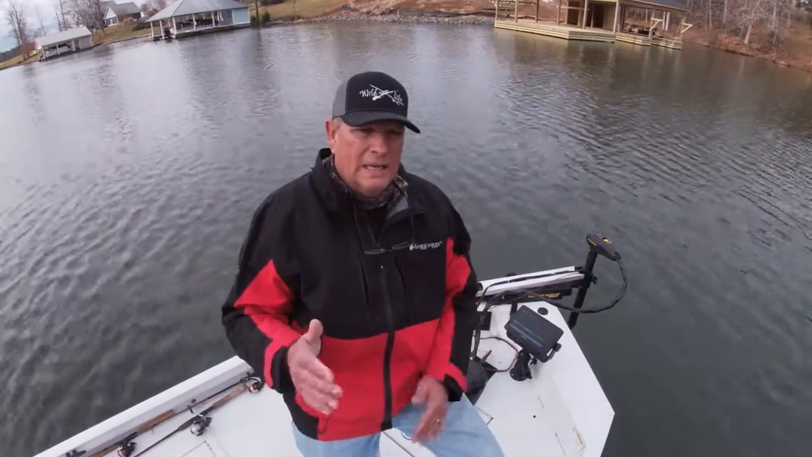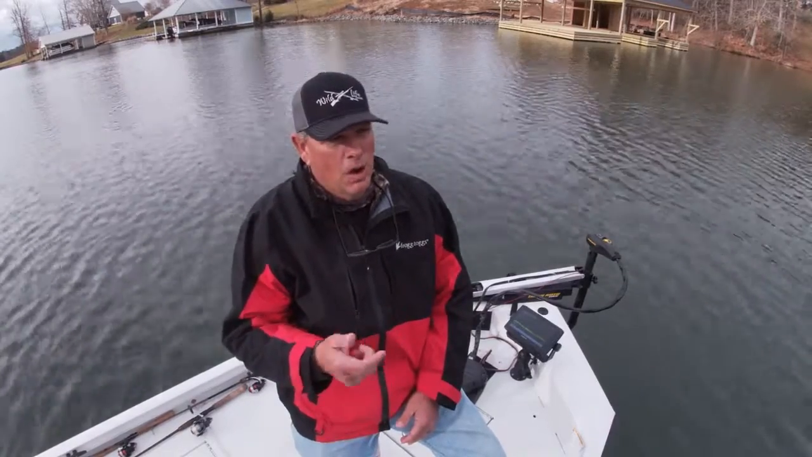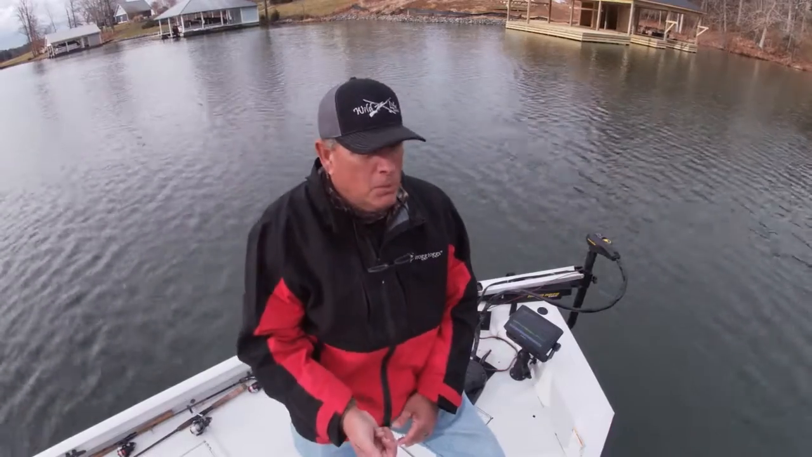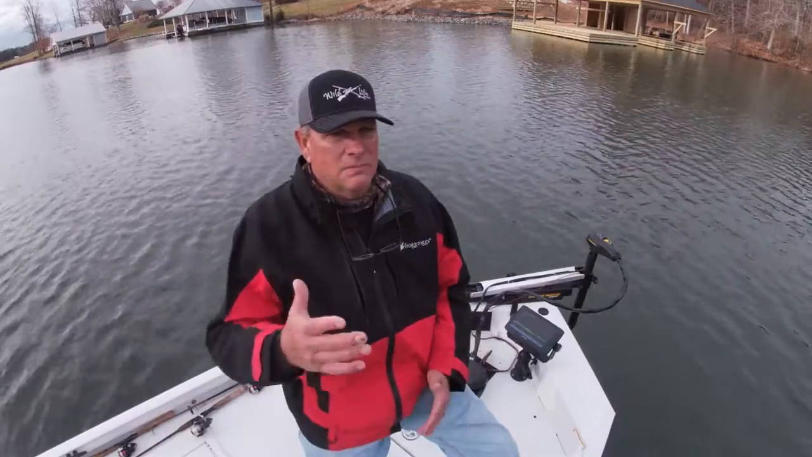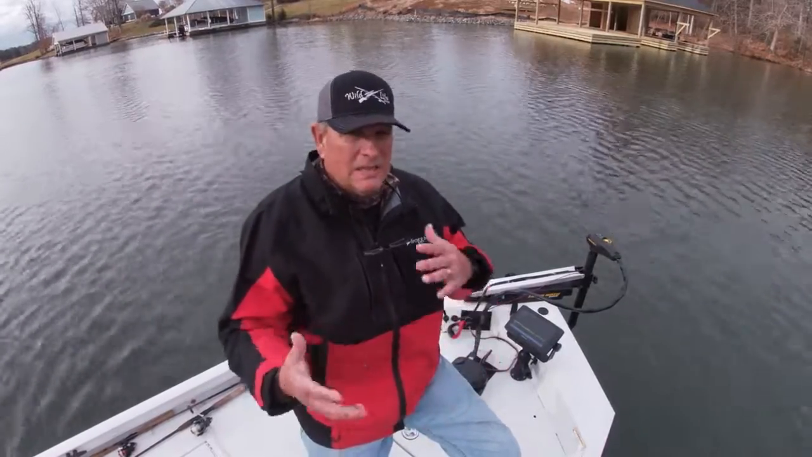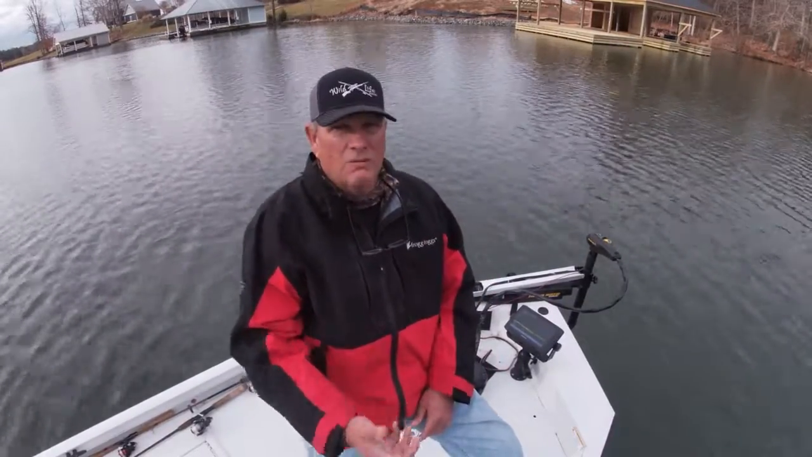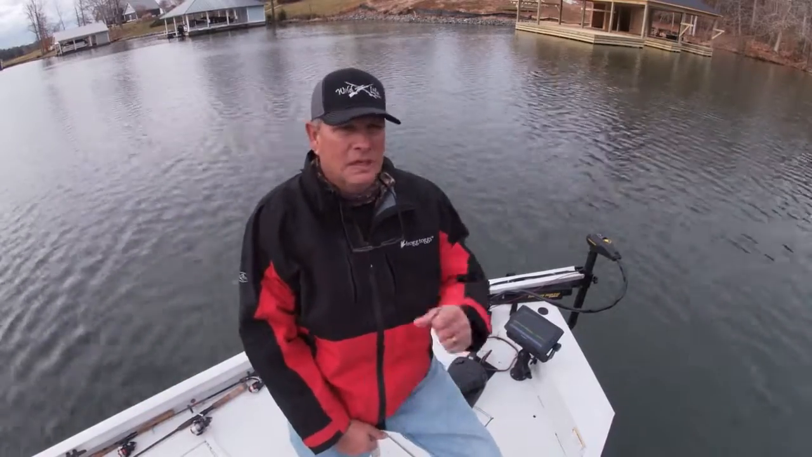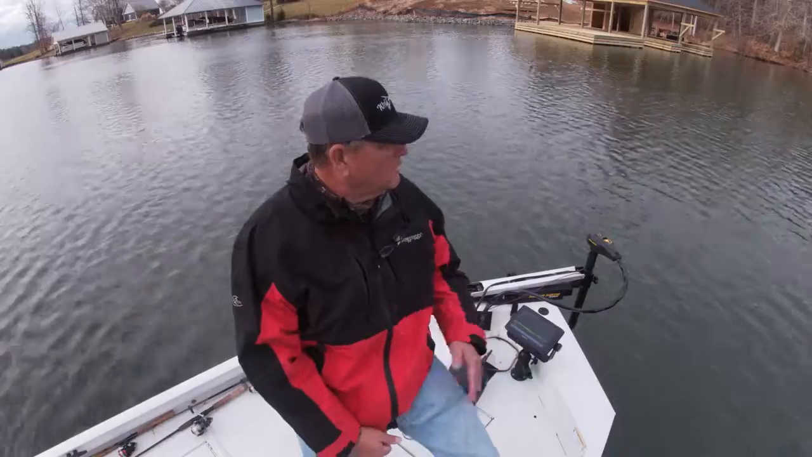So when I get down, I'm gonna mark the structure. I normally don't throw a buoy marker on it, but since the wind is puffing so hard, I'm gonna throw my buoy marker on. I'll probably have to use my rear camera today. If I use this GoPro, you're gonna hear a lot of wind noise. I don't have a wind sock for it, so I'll be using my back camera, and I'll try to show you some of those crappie on there.